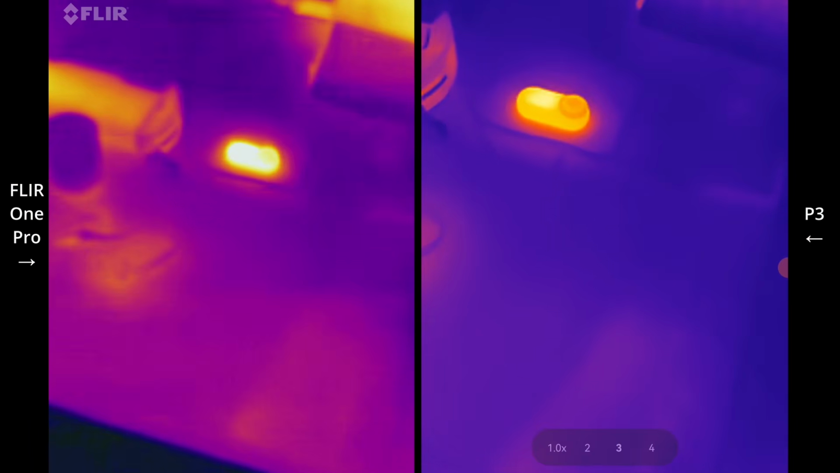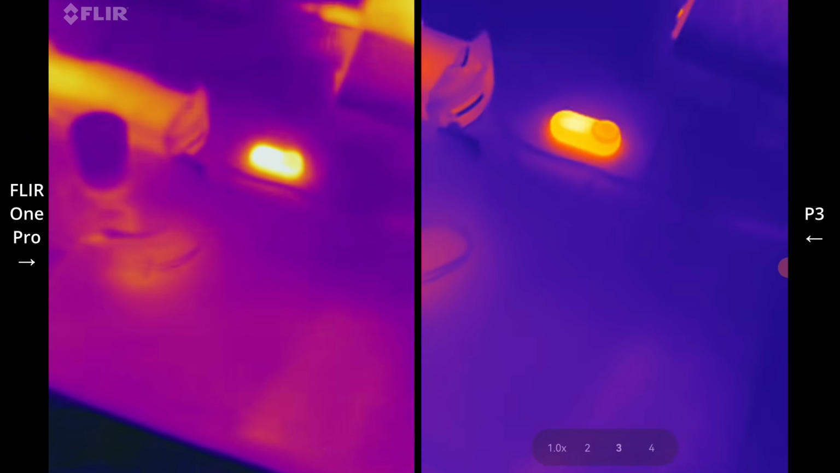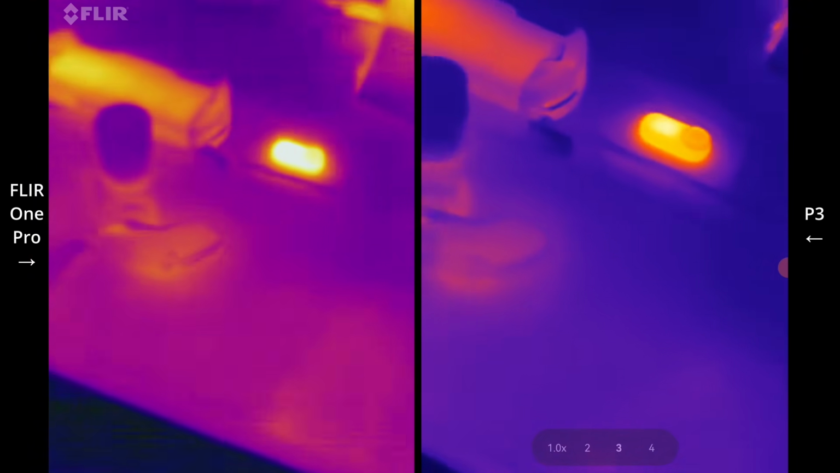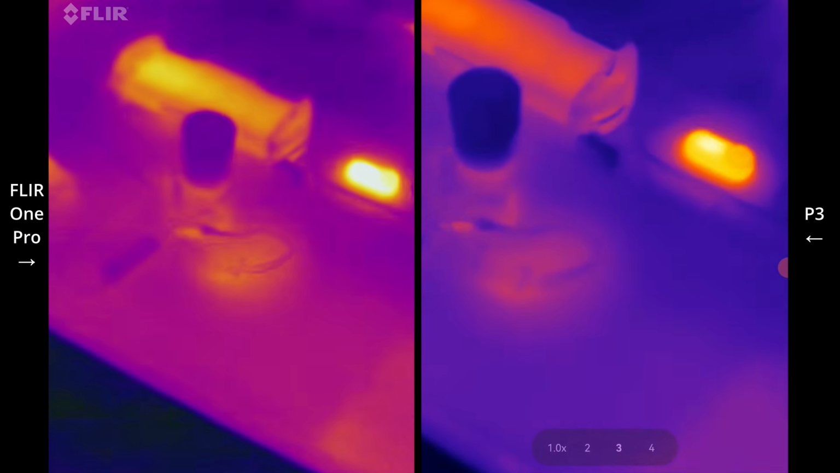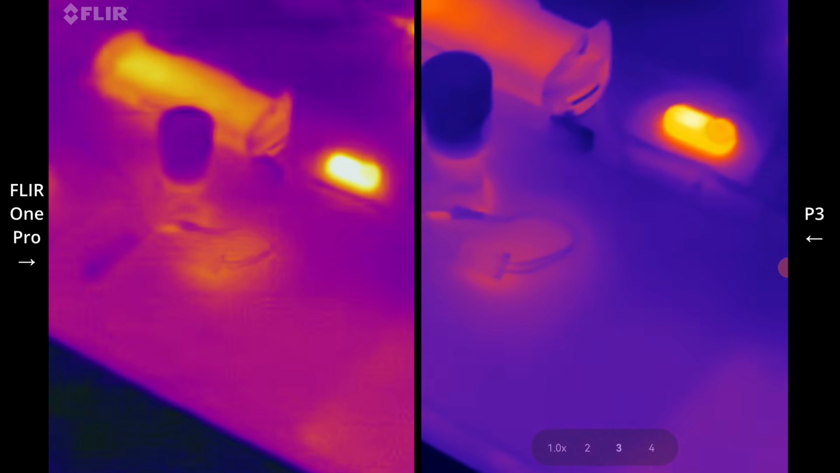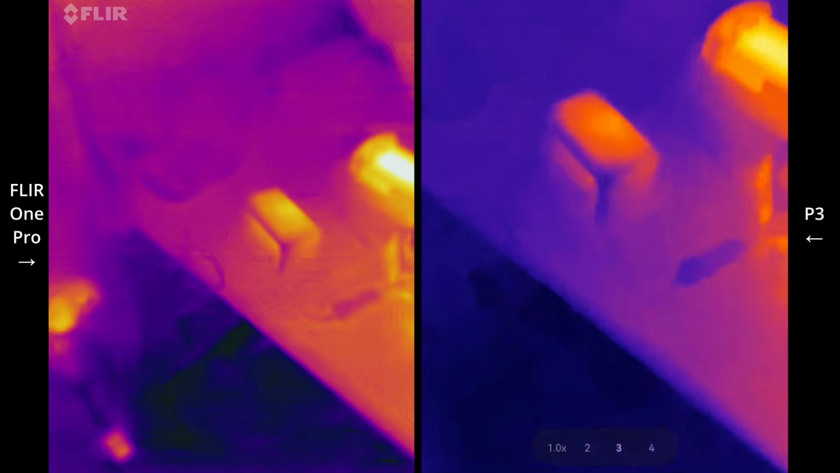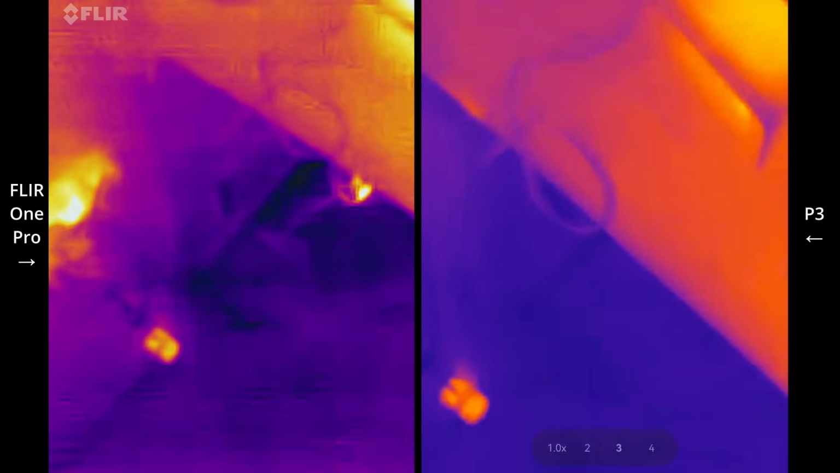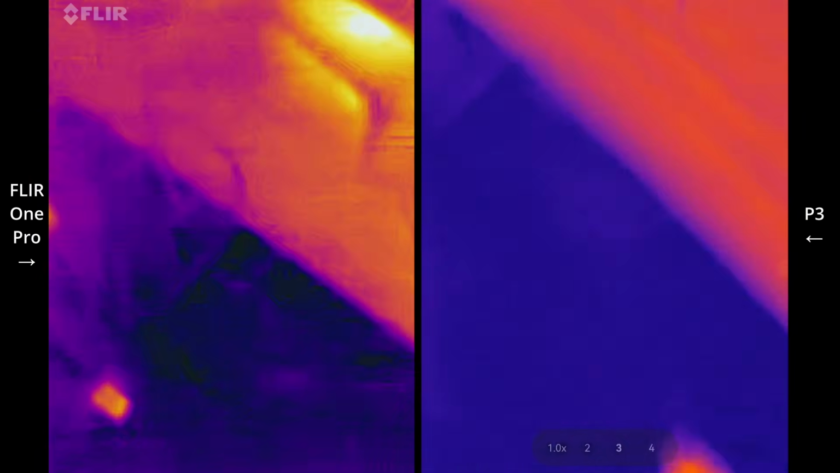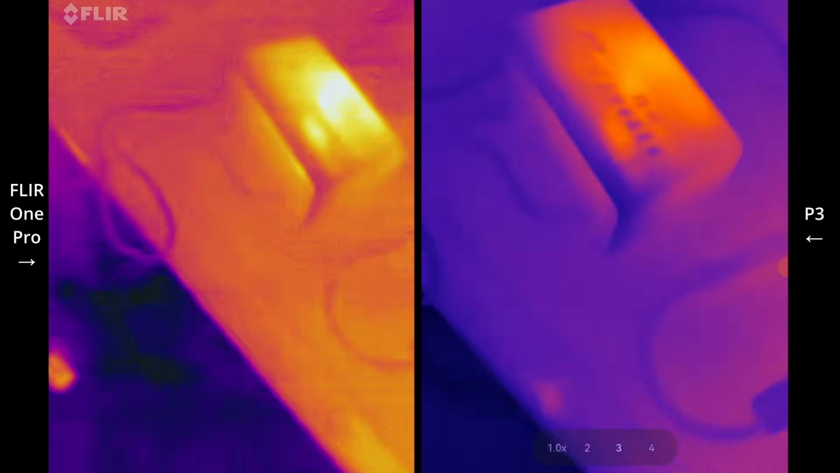All right, so I've got the FLIR ONE Pro to the left and the ThermalMaster P3 to the right here. And you can see the clarity is just pretty incredible. I'm playing around with that focus knob on the right as well. So you just see my desk. What is that? Oh yeah, that's just a power supply there.